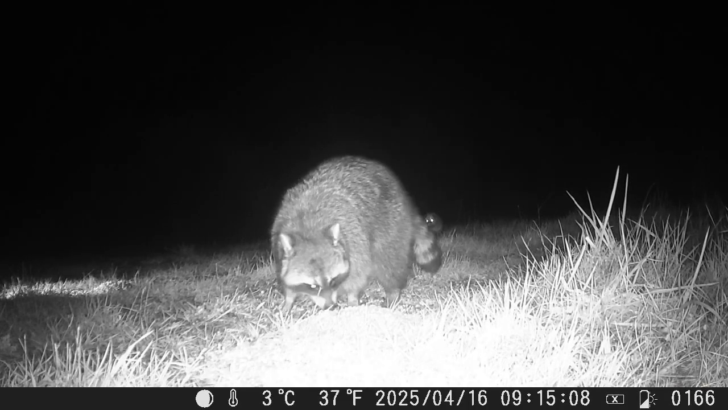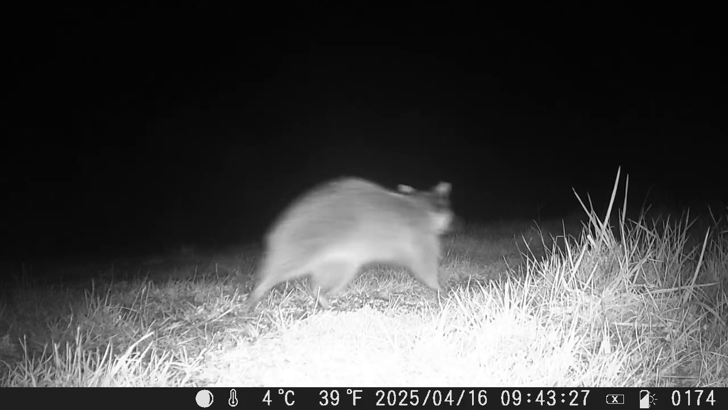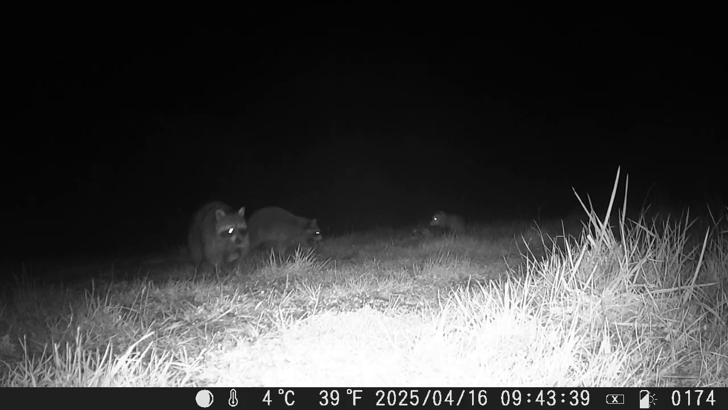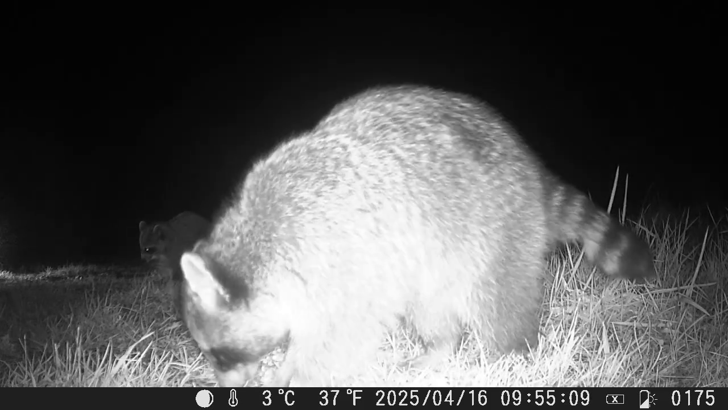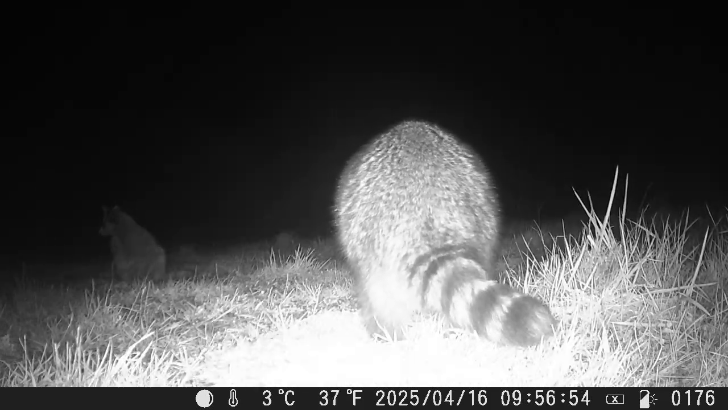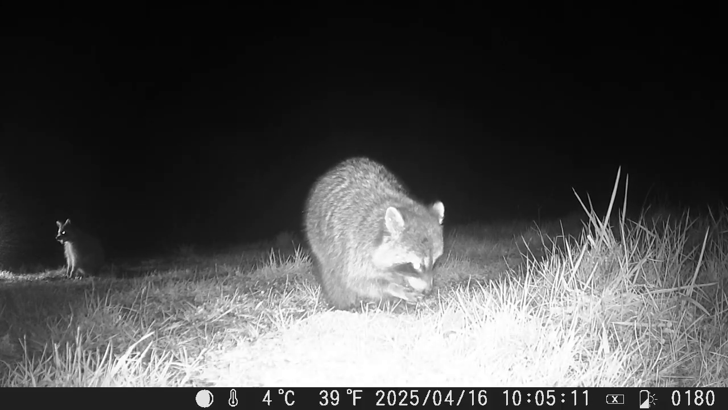I'm just going to eat. See the eyes behind me? They're concerned too. Now, time to run! Oh, okay, just more raccoons. Wow, that sure scared me for a minute. Late night snack under the moonlight. Just two little bandits living their best life.